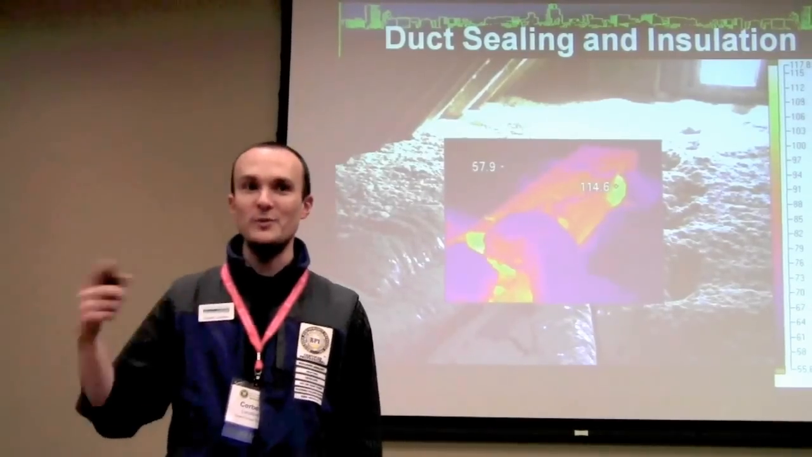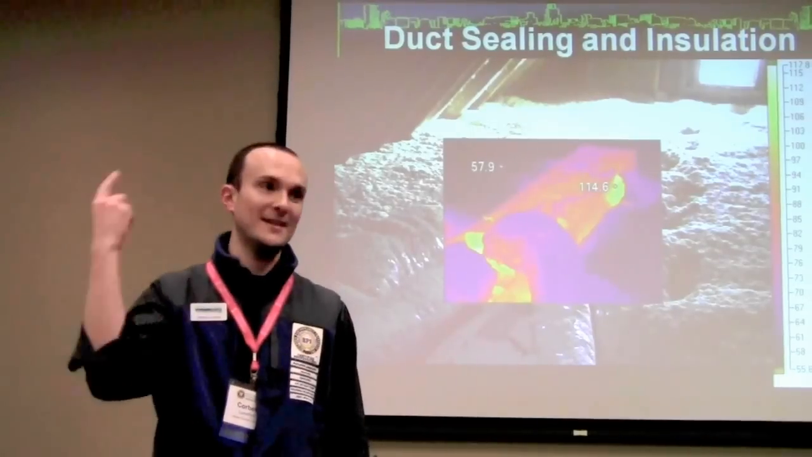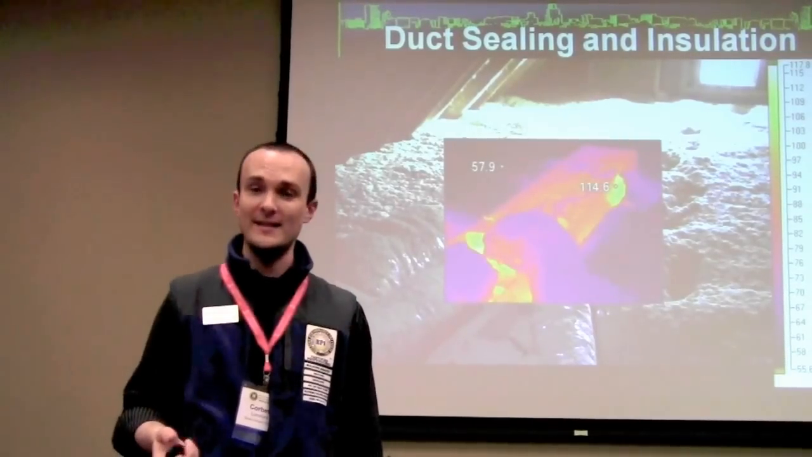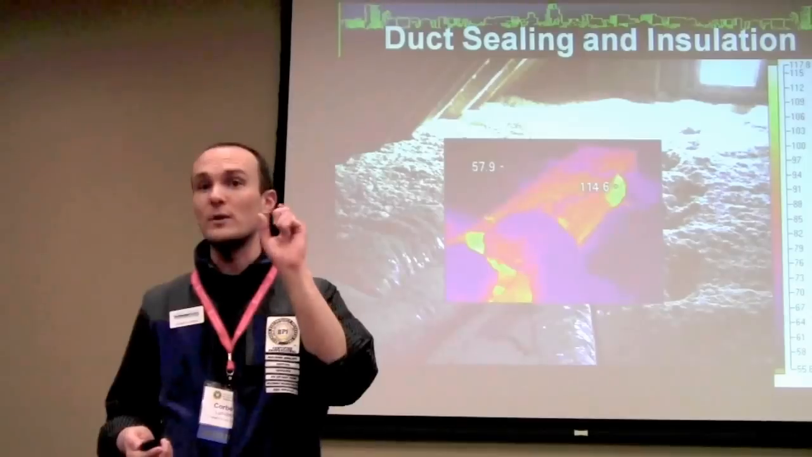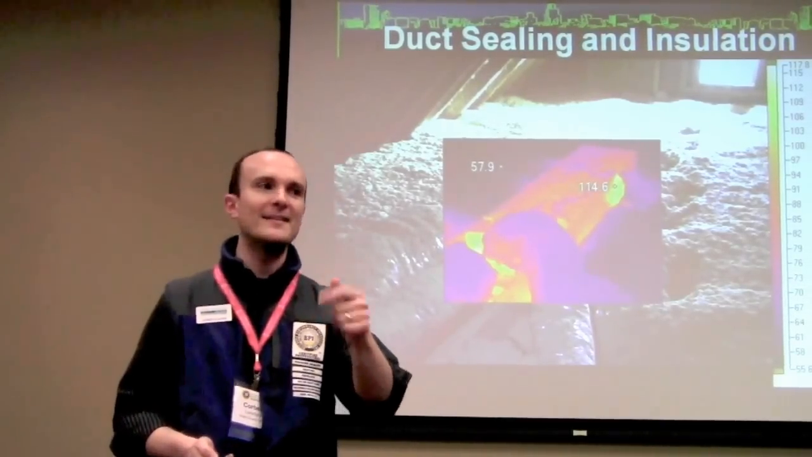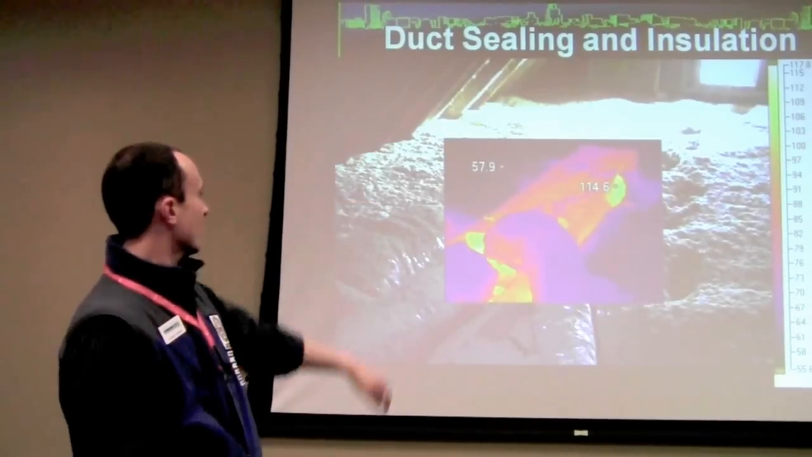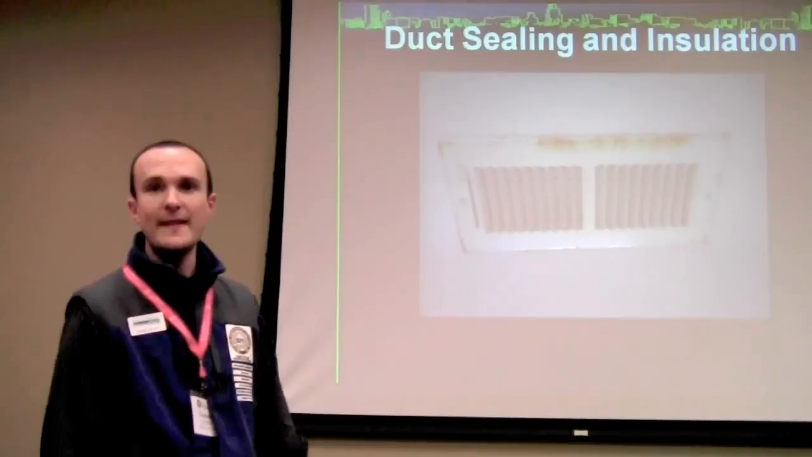Now, which one do we care about insulating? The house with a 50-degree delta T or the ducts with a 110-degree delta T? Way more heat flow out of the ducts than out of the house if you think about it in a really simplistic way, right? So that's another thing that we're just like, man, not really paying attention sometimes when we've done work like this. And it'll result in that kind of thing, right?